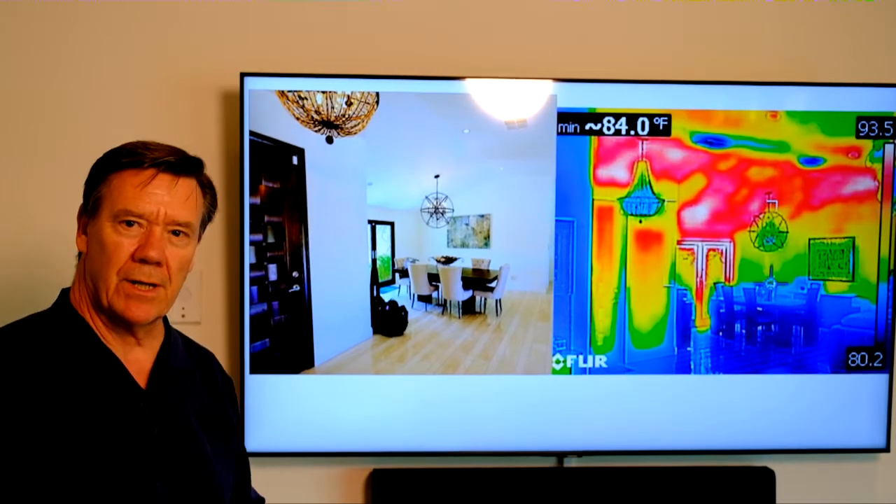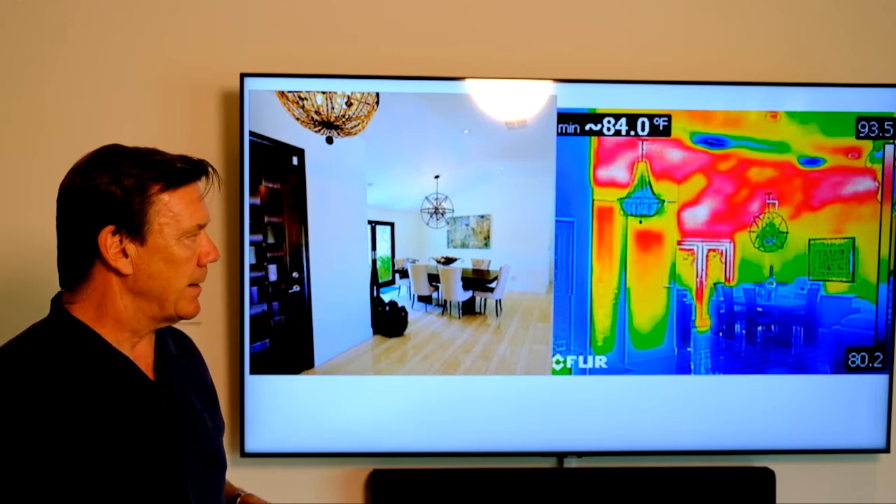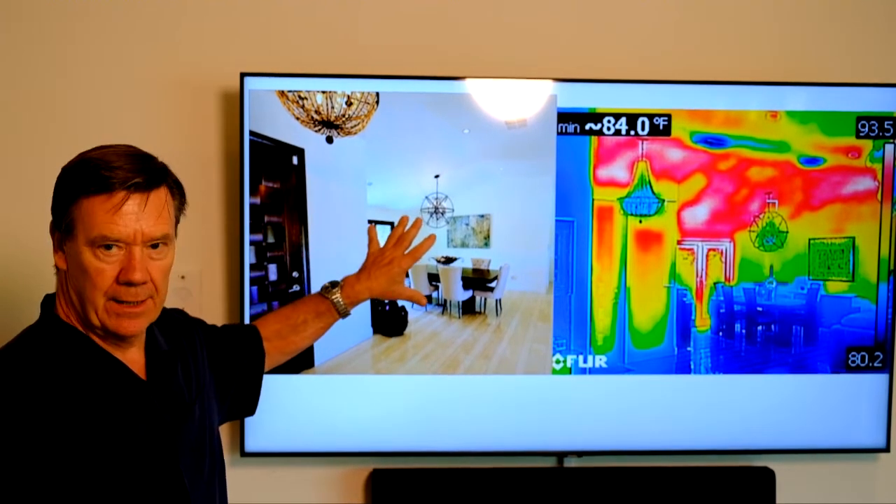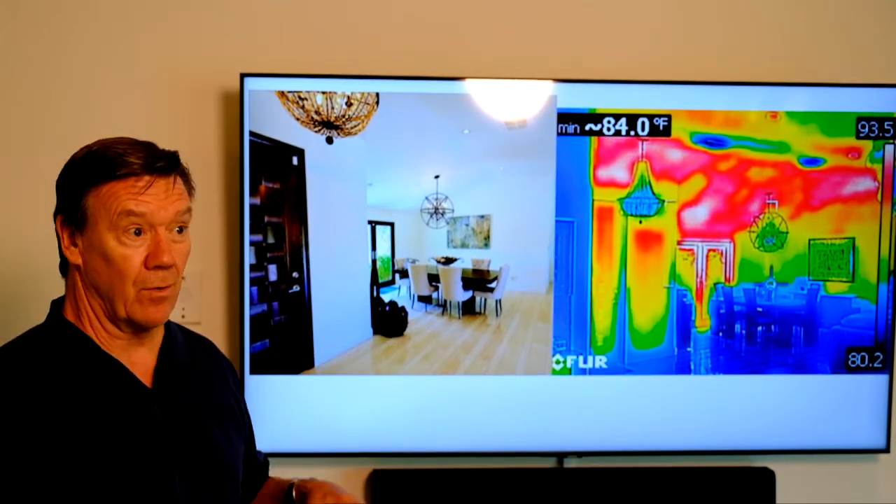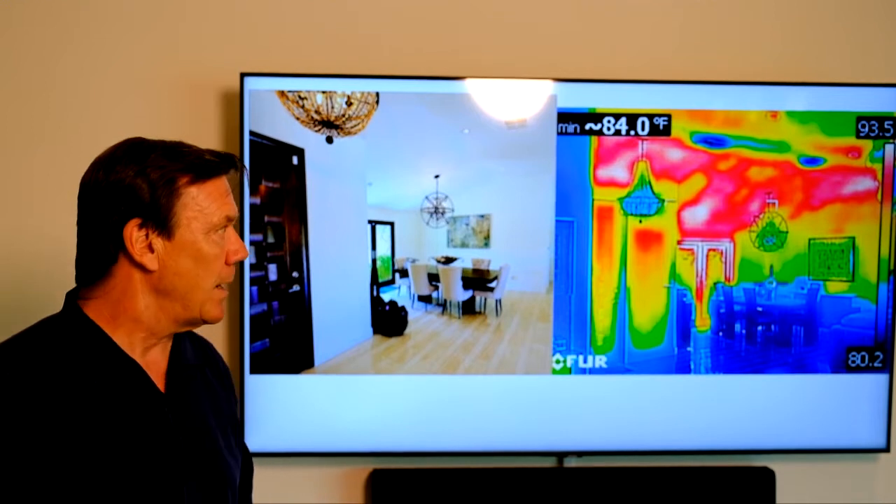Now we'll go to the other side, and now we're looking on the south side of this room. This wall here is facing the south, and what we're looking at is the entryway. Here's the entry door, and then the dining area. And as you can see, this area is even worse than the other side. I have to say that this whole building envelope is a lot worse than I thought it was going to be. But in any event, quite a bit of missing insulation there, as well as a fair amount of air infiltration.